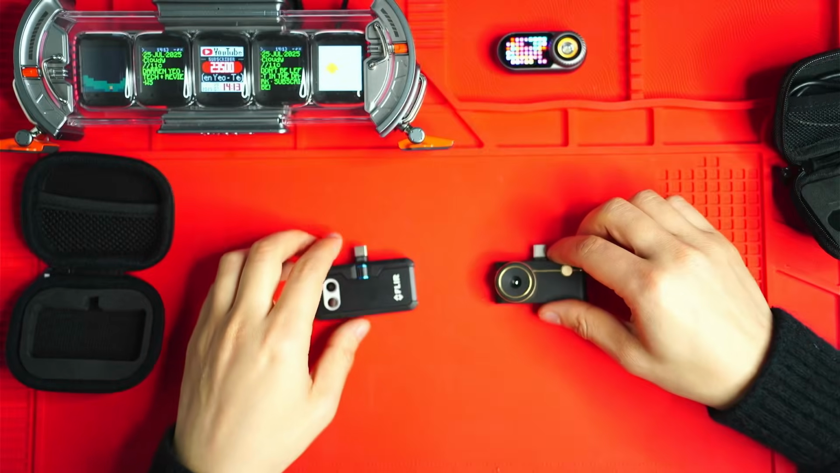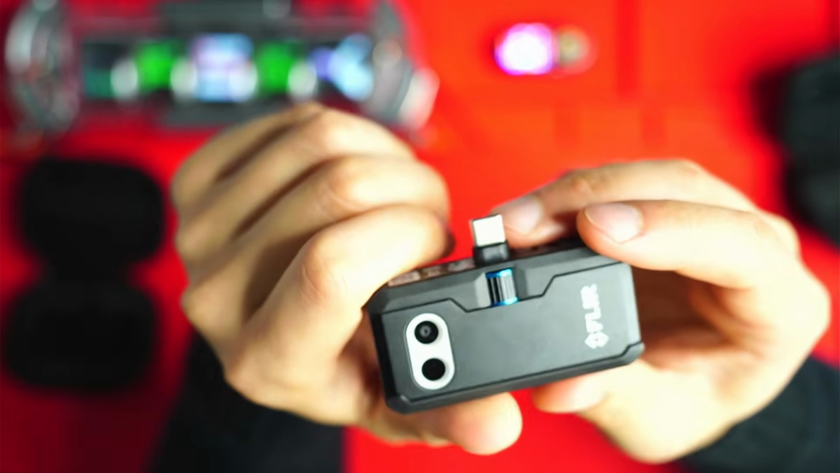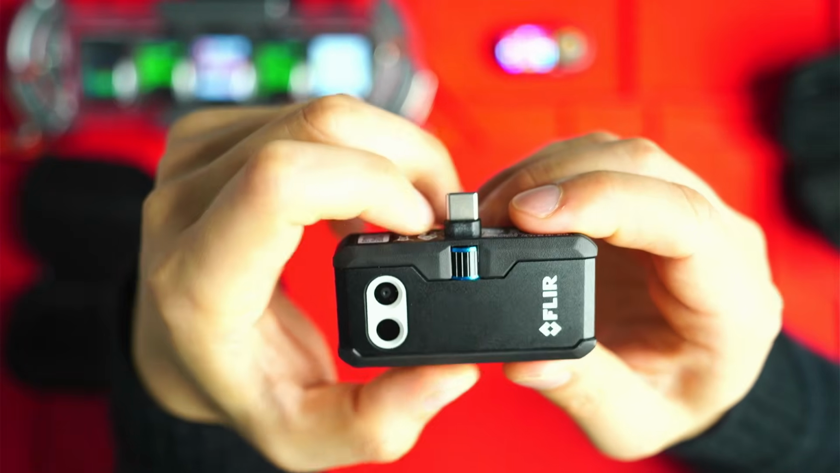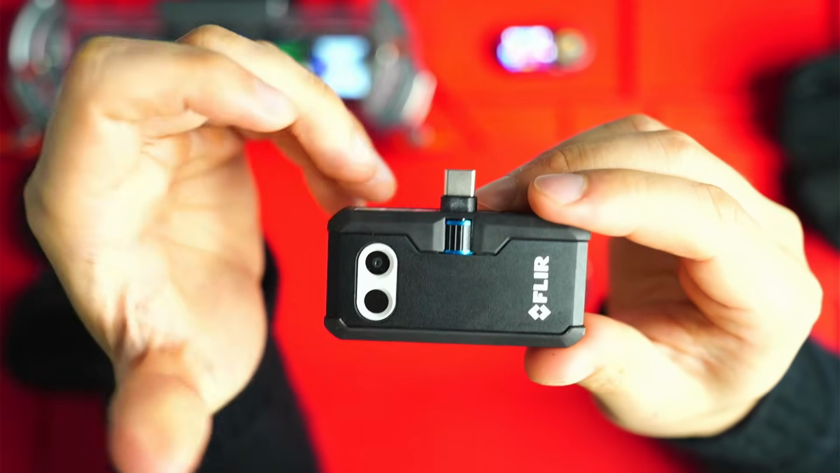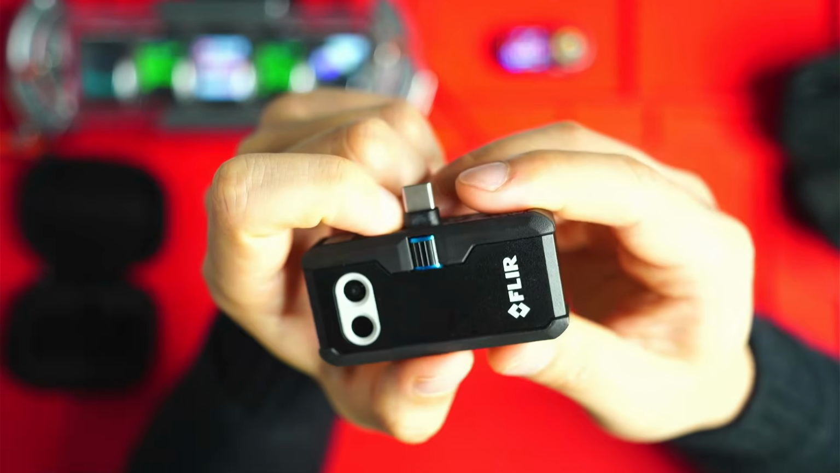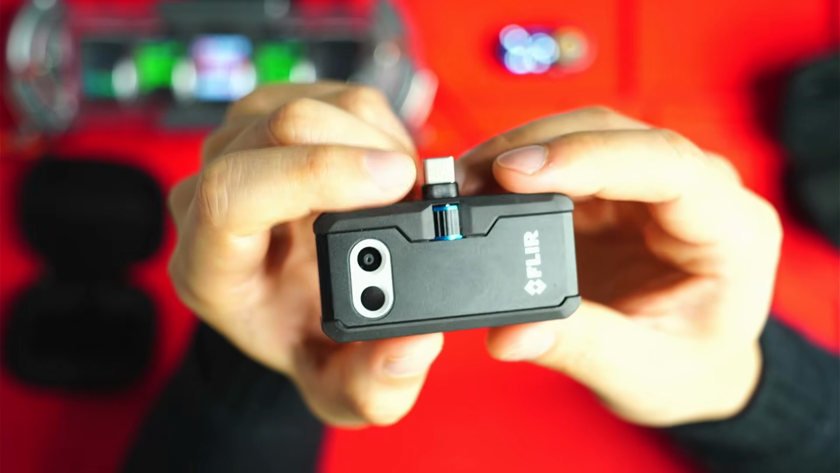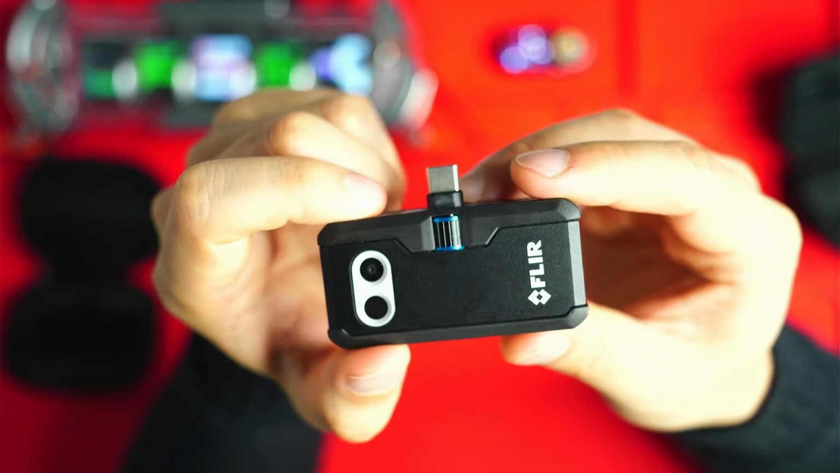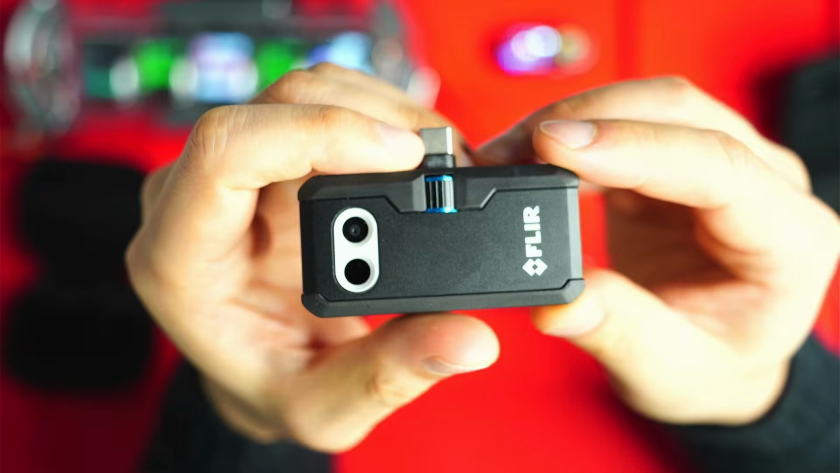But if you're looking at the FLIR ONE Pro, this thing does have an internal built-in battery. You've got to charge it through this port at the bottom. It takes about 45 minutes to an hour to charge. And you can't use it unless this thing has some sort of charge in it. The built-in battery will last about an hour without charging. So if you do need to measure temperatures and maybe use it throughout the day, that can be a little annoying. You have to keep it charged. But at the same time, it's not going to be draining your phone battery.